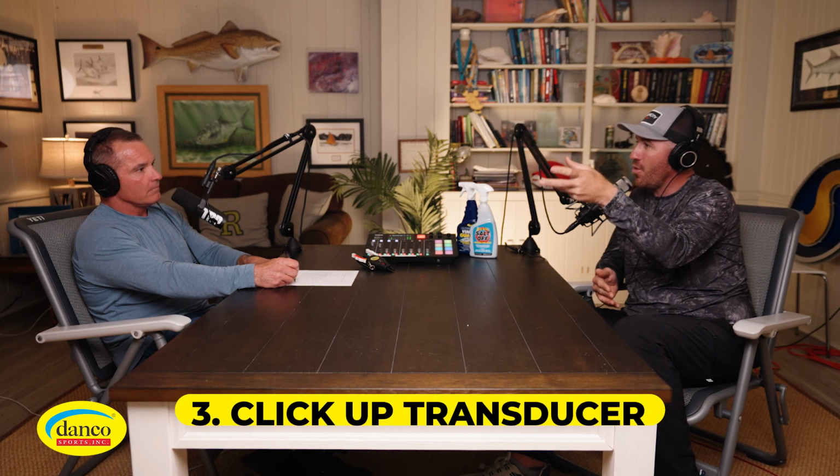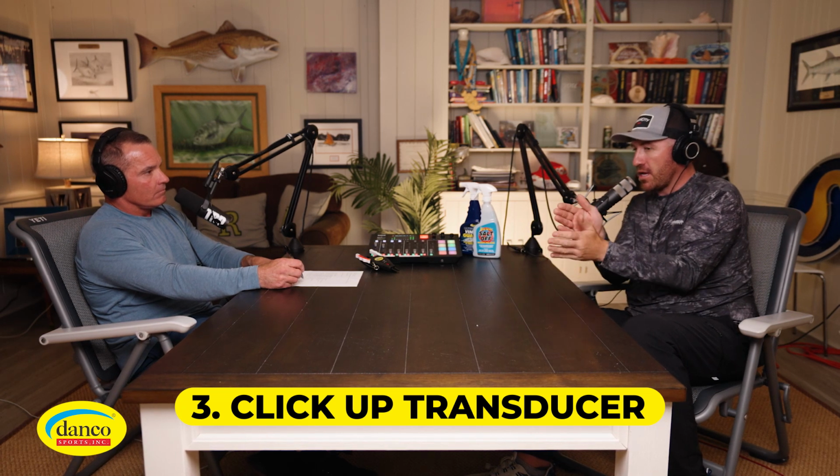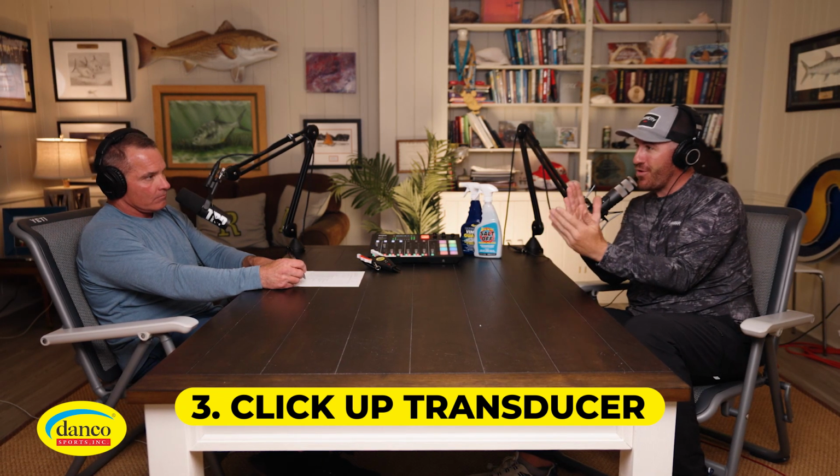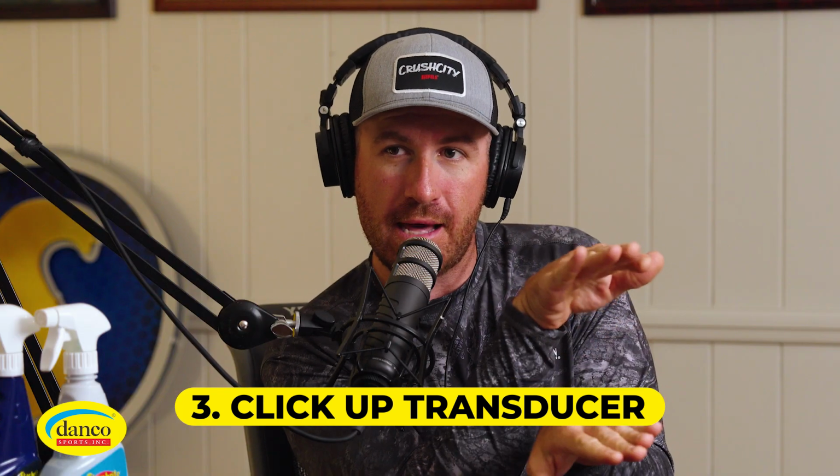And then the last thing but not least, if you're trying to get a better image of the top of the water column and your bait hitting the water, is clicking up your transducer one more click from the factory settings. If you look in your Lowrance pamphlet and it says this is the angle that we recommend, I always like to go one more up. That gives you a better view, and stable view positions it and locks it in place.